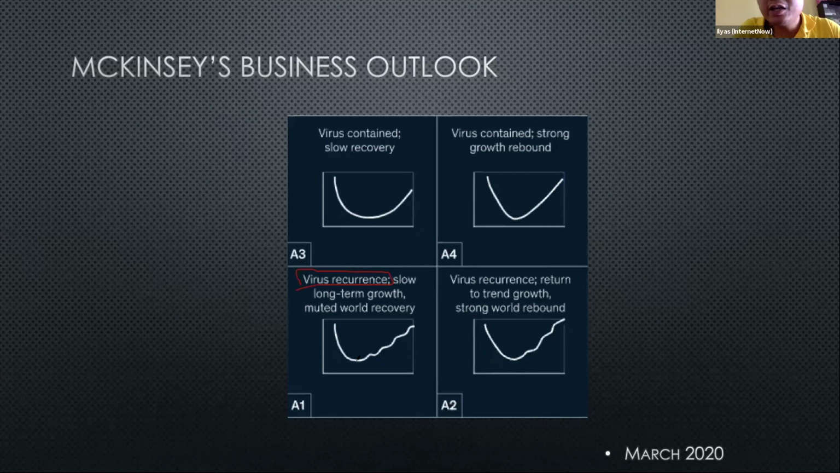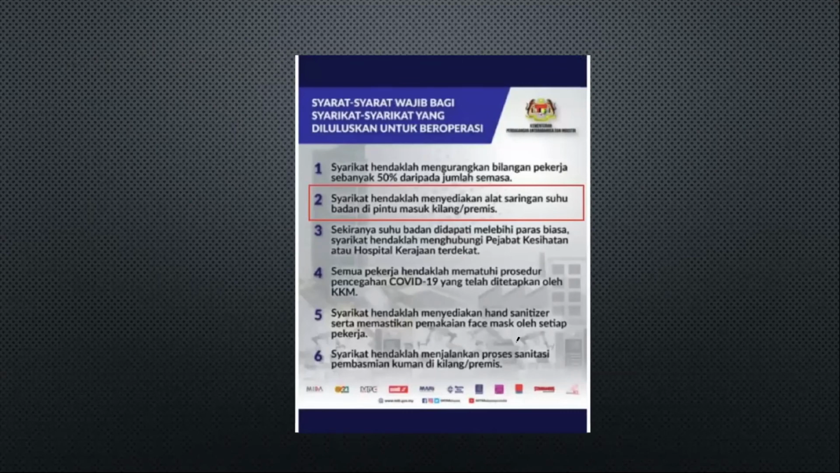I don't know for sure the government's plans, but my guess is that even if the government doesn't enforce it, many companies will want to protect themselves from being new cluster points, which may result in their premise or factory being forced into lockdown. So I believe this requirement will be needed even beyond this MCO period for some time to come, because COVID-19 is not going to end just after we come out of the MCO. It's going to be with us for at least a good one year, I think.